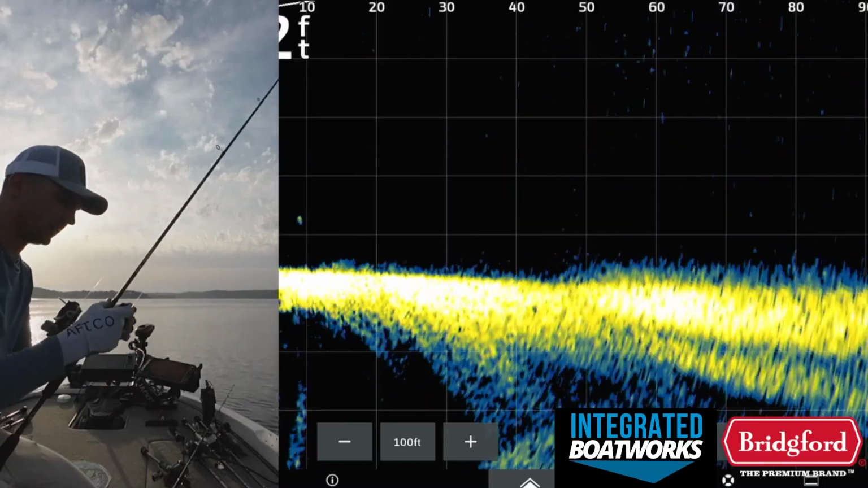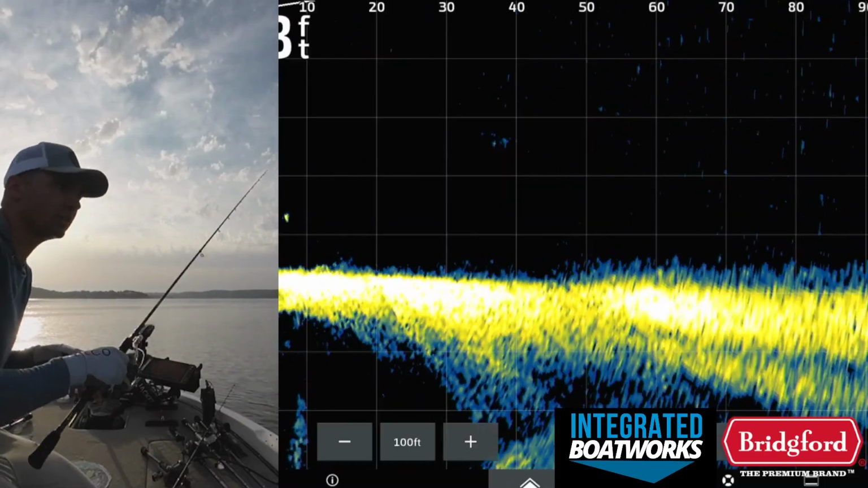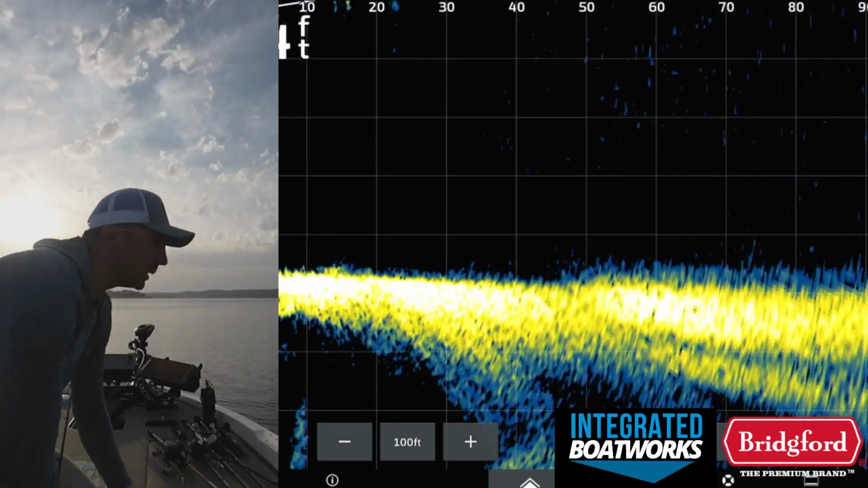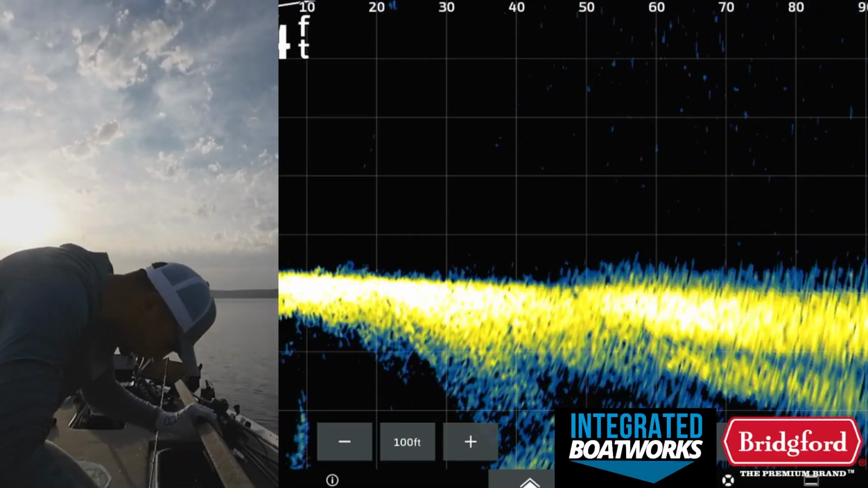They've been feeding on bigger shad, like 3-inch gizzard or 3-inch threadfins, from what I've been seeing them spit up. But right now, I just saw a bait fish floating on the surface, and it's absolutely tiny.